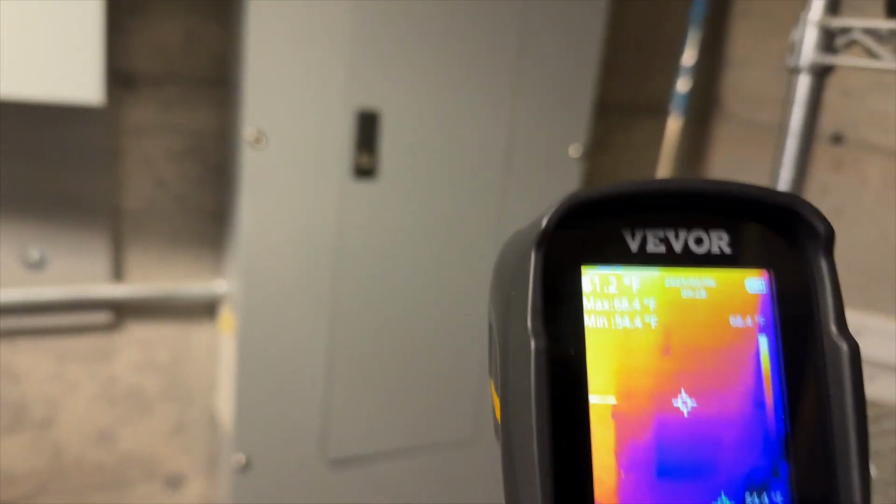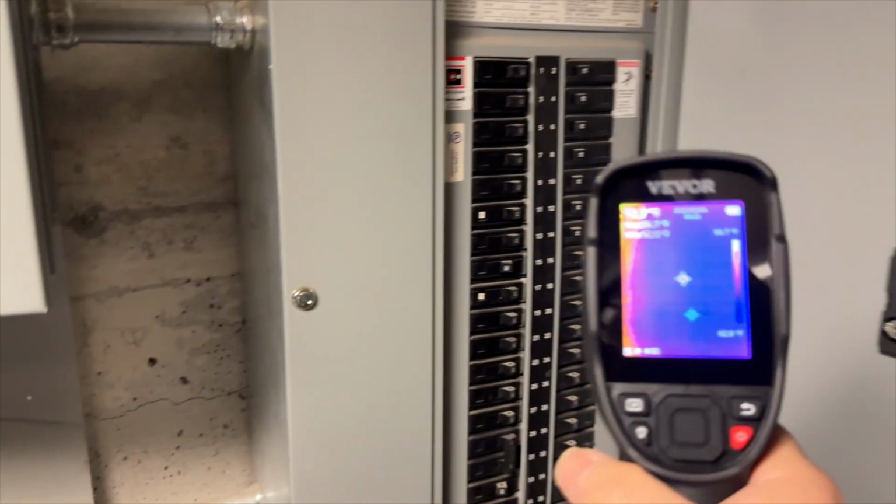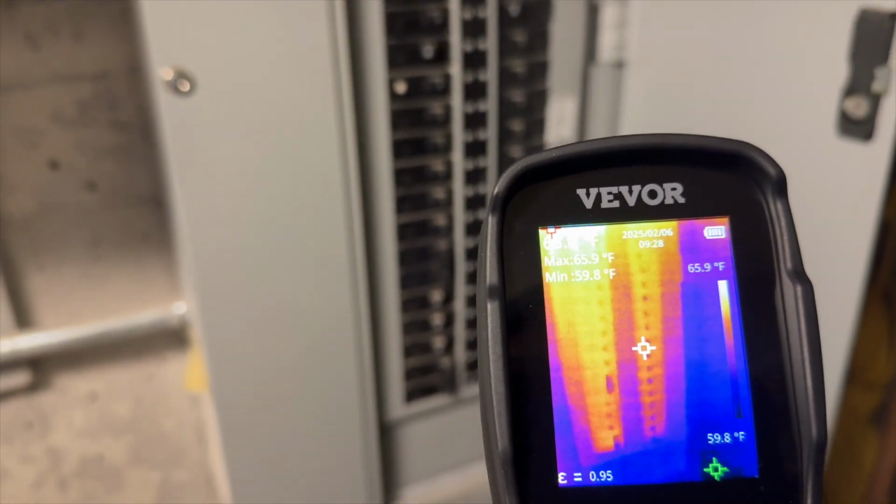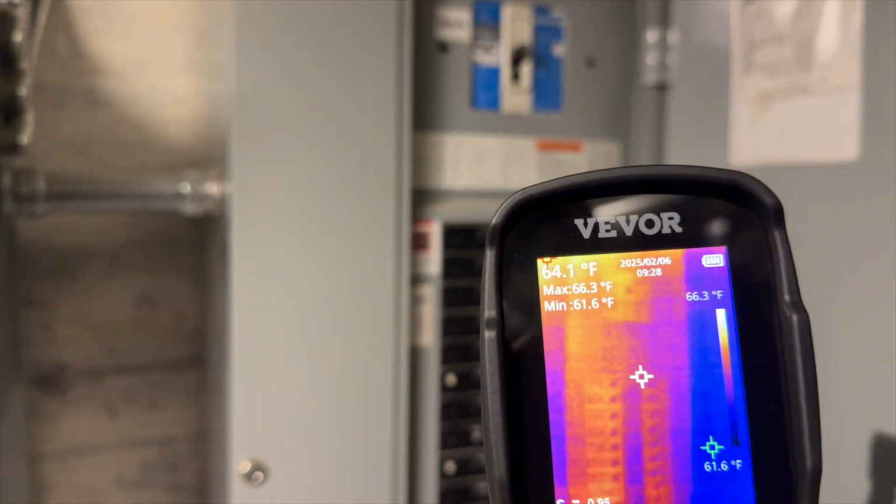Another thing you can use this for is if you're checking breakers, if you want to see if maybe they're, you know, hot, you can actually just go in here and shoot the whole thing. If one of them's warmer than the others, you'll see it right away. So yeah, this thing's pretty cool. And of course we can use it for motors too.